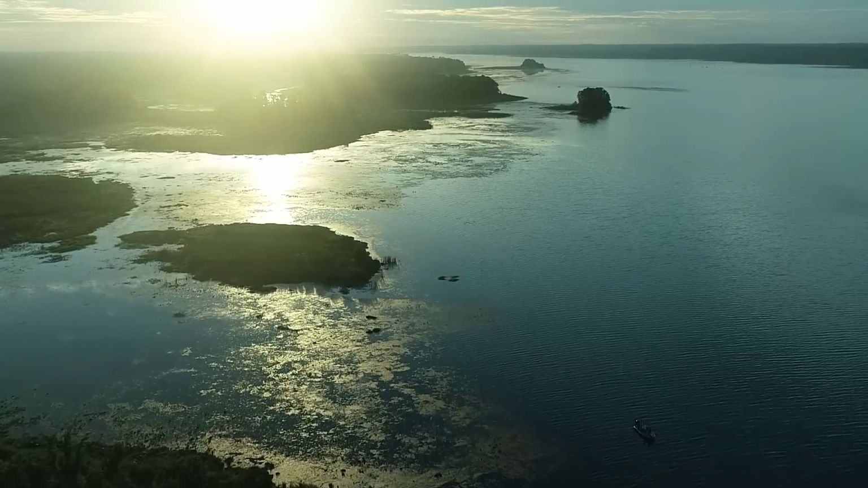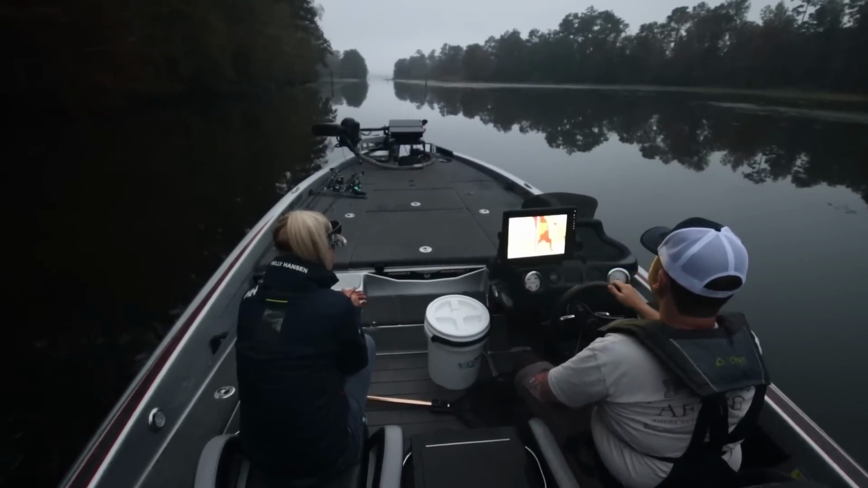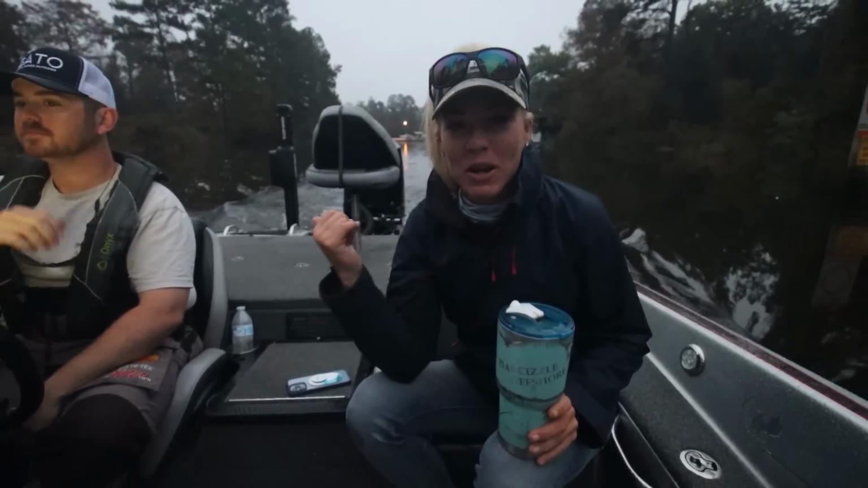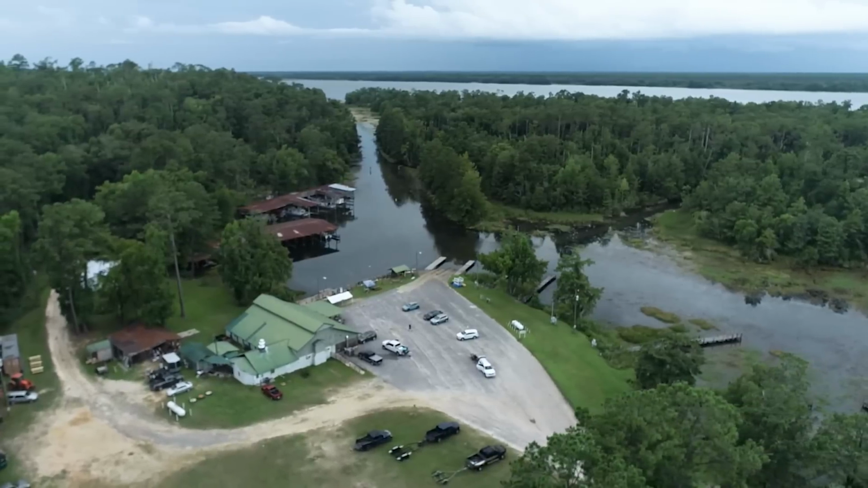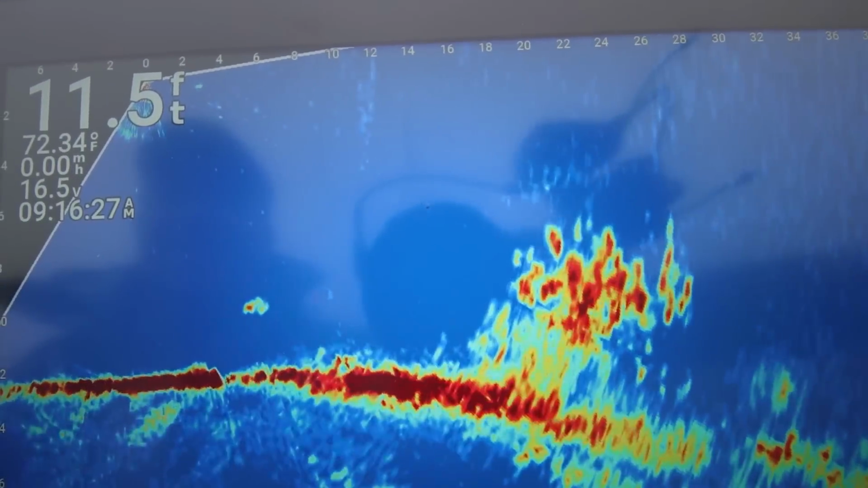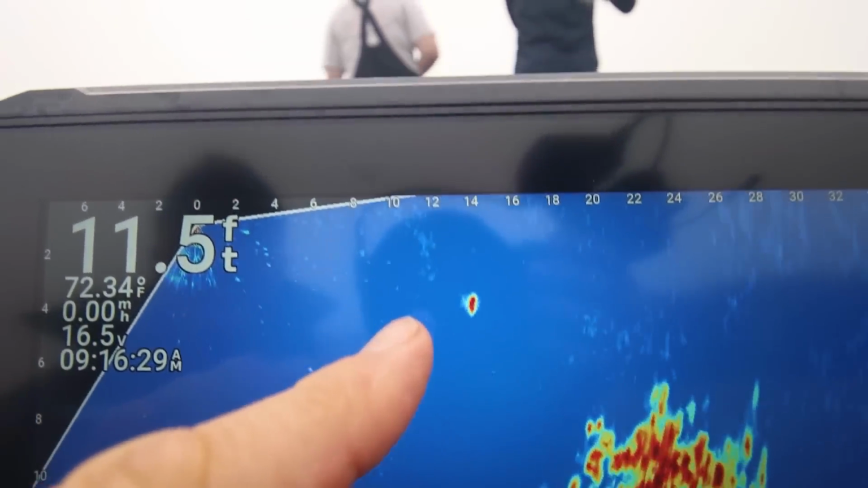Today we're on an adventure in South Georgia. We're going to be doing some crappie fishing, aka speck, aka sac-a-lait, whatever works for you. We are with our buddy Matt. We're headed out of At Ease Campground Marina, owned by my cousin Don, and we're going to be jig fishing for crappie, which is something I've really never had the opportunity to do.